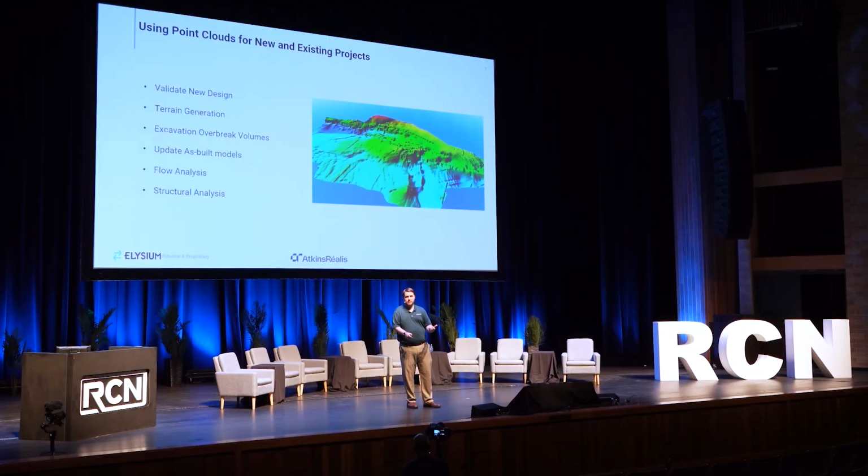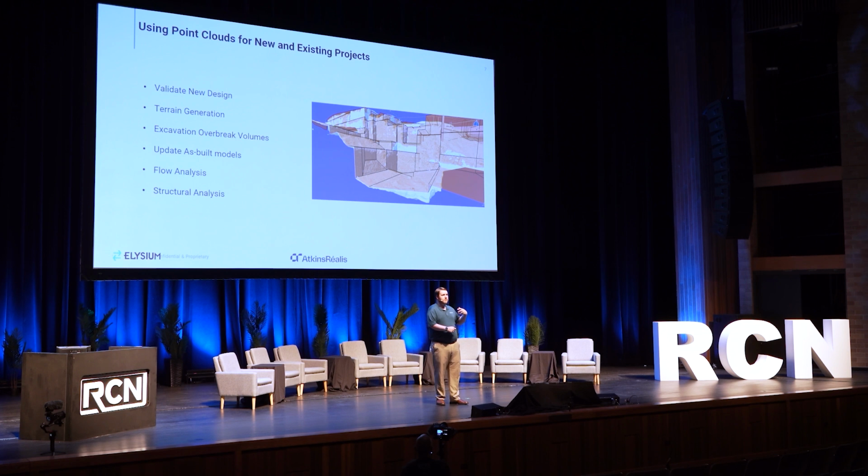Up next, terrain generation. Maybe we're going to be starting a new project, building a new facility. We need to know what kind of terrain we're working with at that time prior to generating our models, because that's going to provide us some decision-making data in order to implement the correct models for the correct location. In addition to using the terrain for generating those designs, we also can use that for analysis to maybe consider overbreaks and being able to take into account what kind of excavation needs to happen in order to fit the terrain for the desired model.